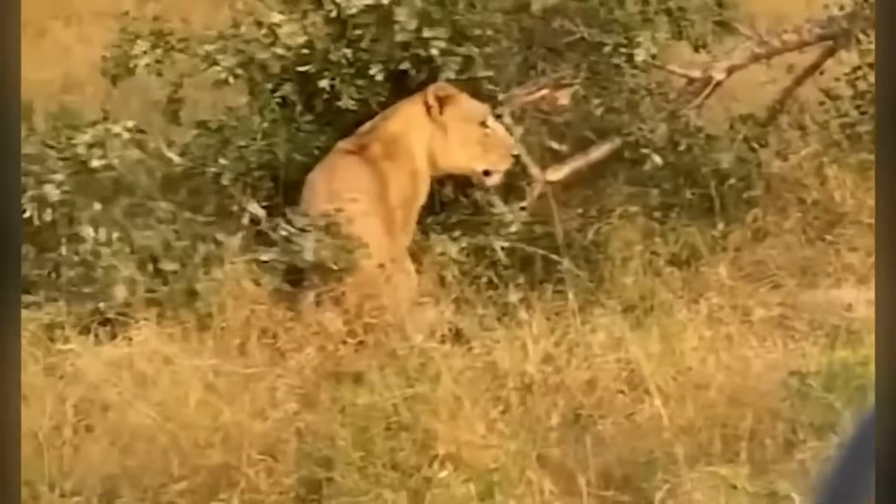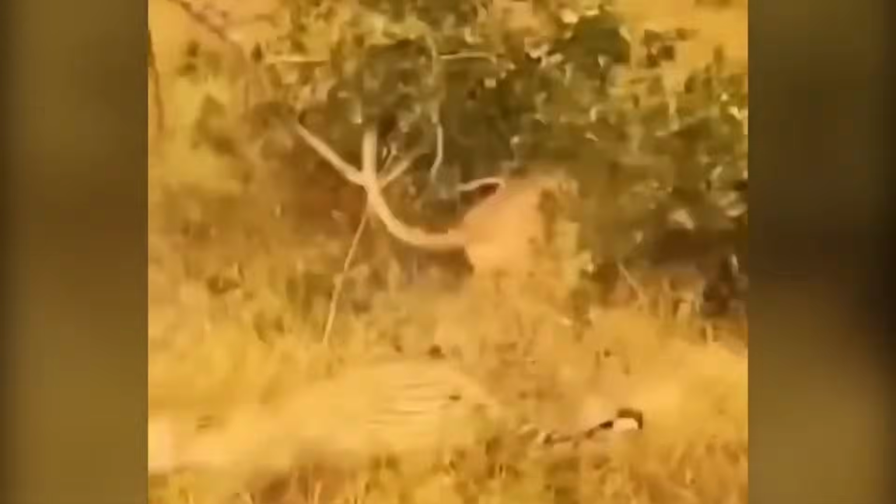They became the reason for breaking the branch and fell on their faces. The leopard, scared of the lioness, hastened back into the jungle, and the lioness, finally getting what she had struggled for, went in for the tasty meal.